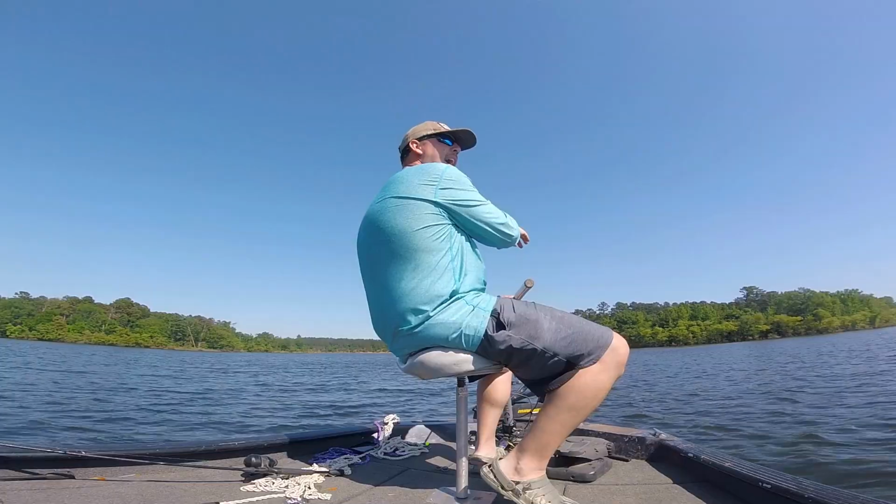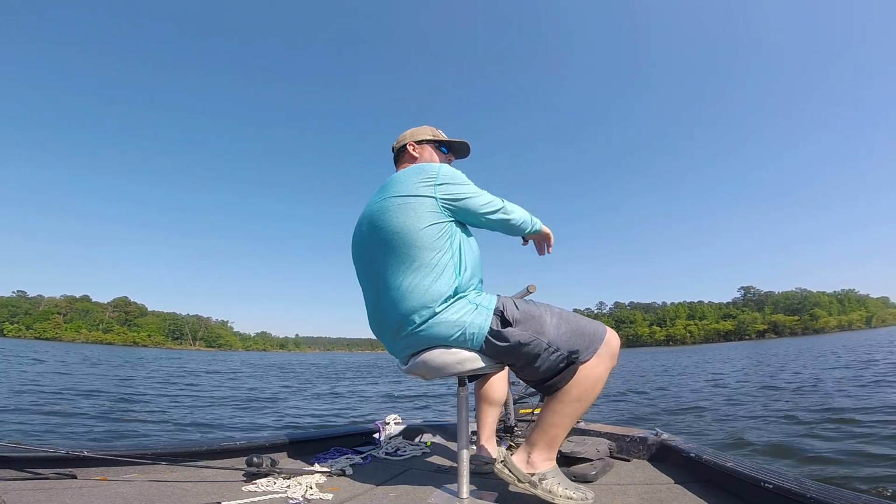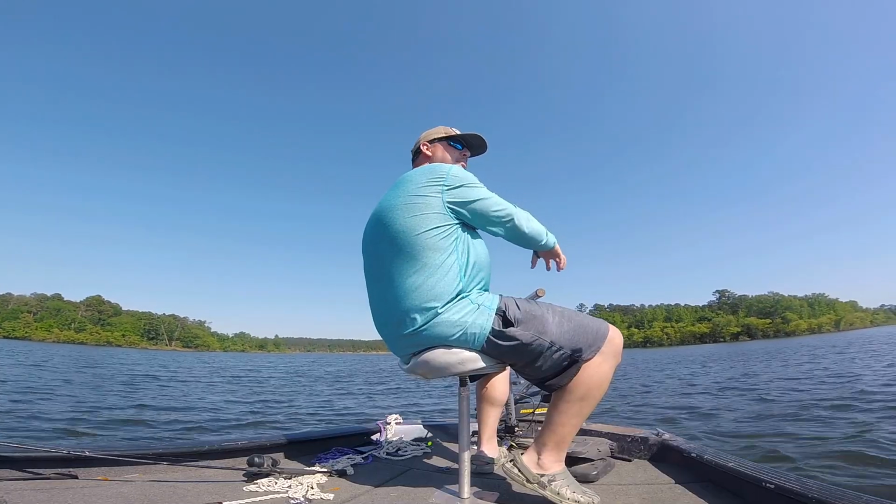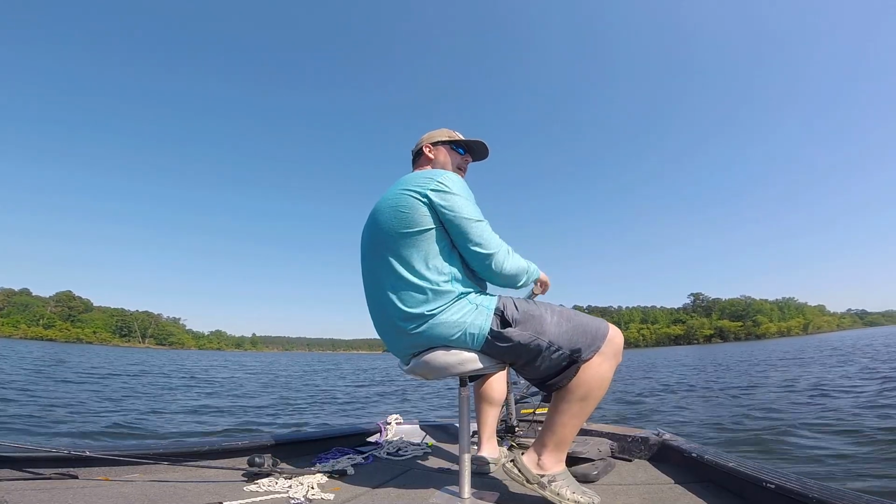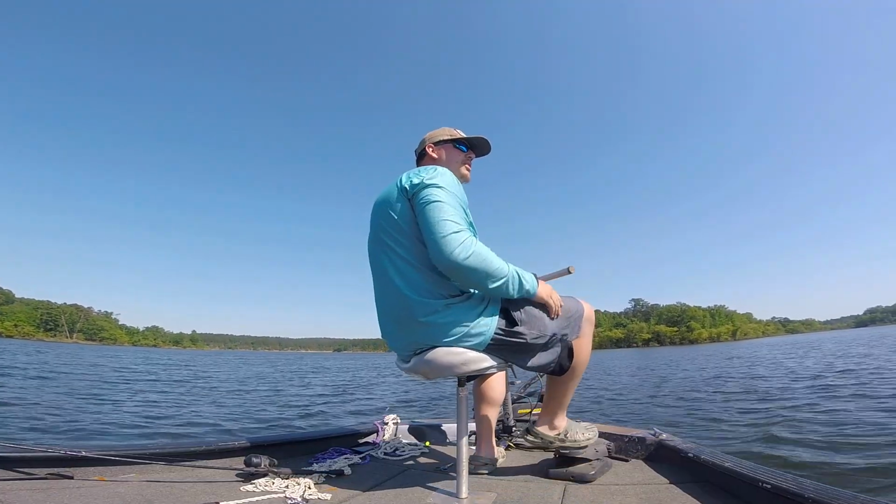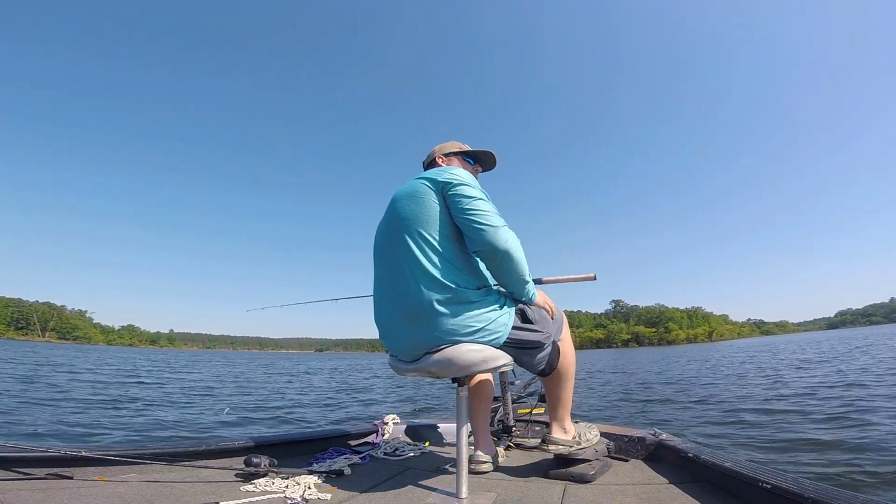to do is I'm casting past it, and I'm letting it drop to the other side of the brush pile, and the fish on that other side, it's like they're more active. Really? Yeah, so I'm dropping down on that other side and catching them and pulling them through the brush top. And I mean, that's how I've caught most of them.